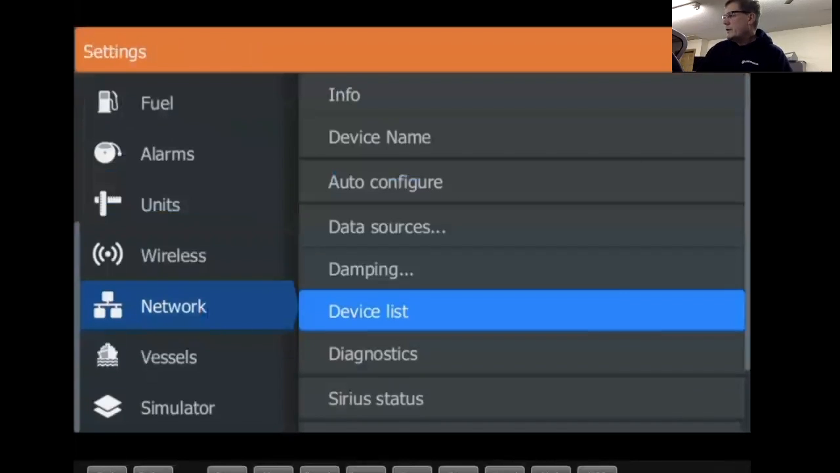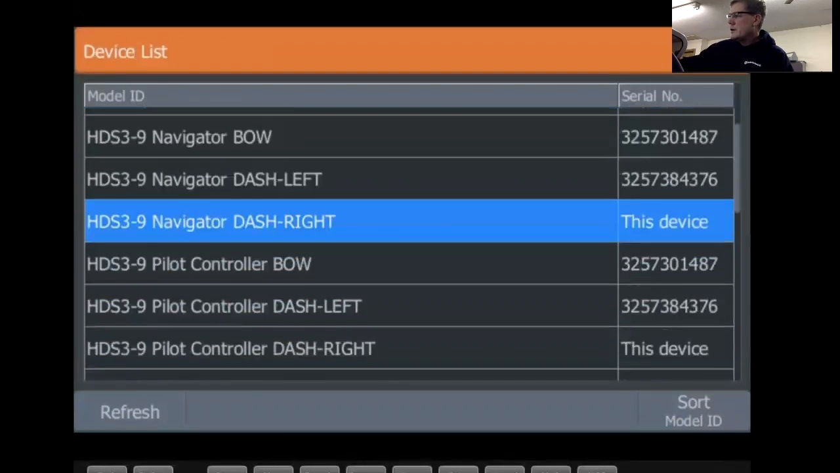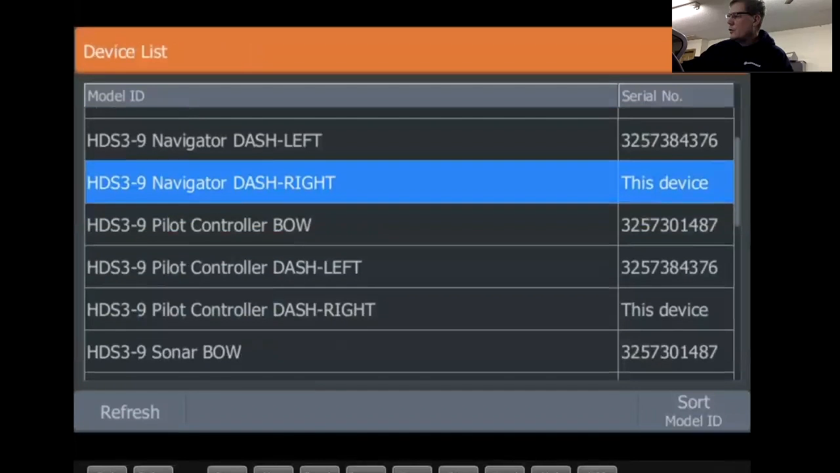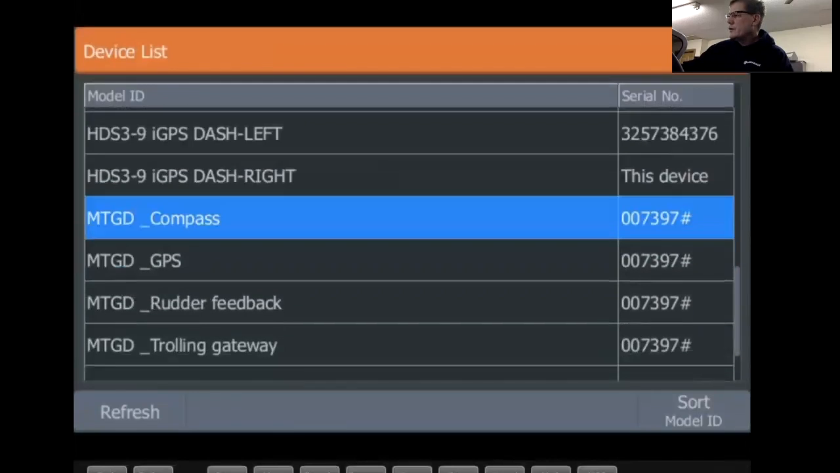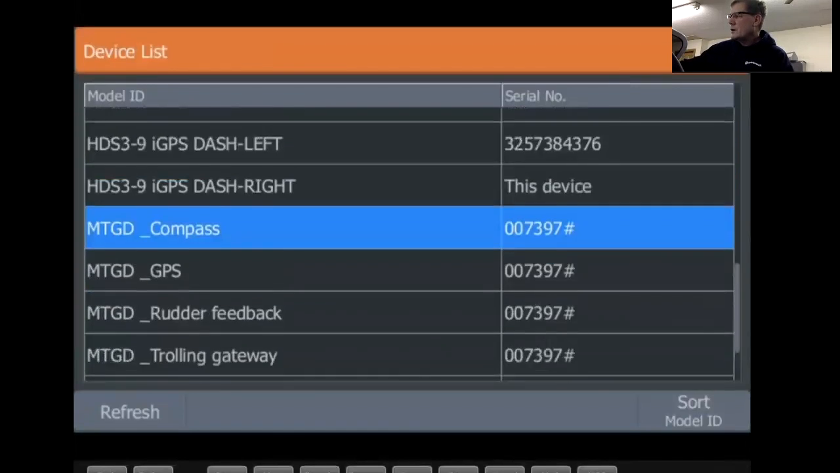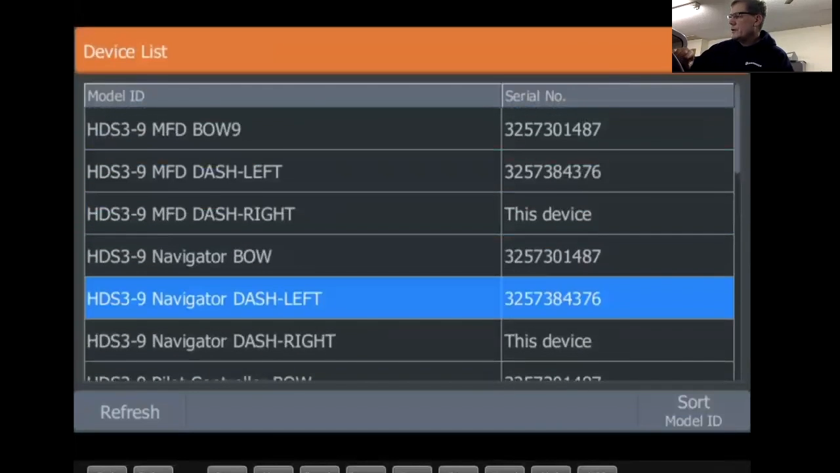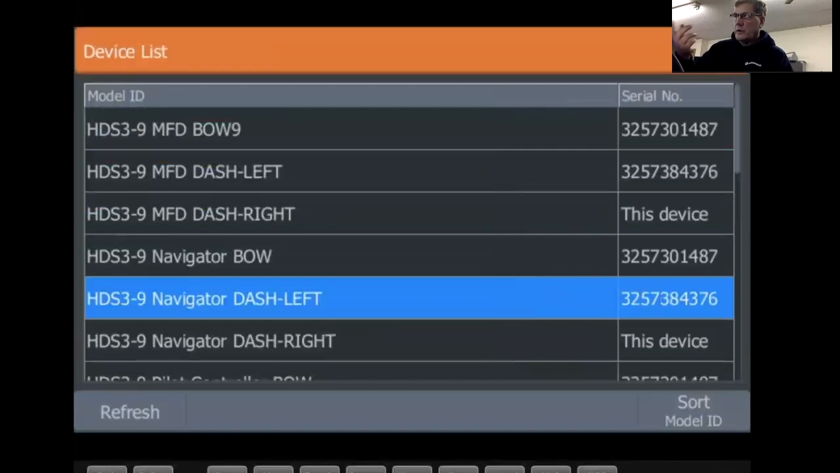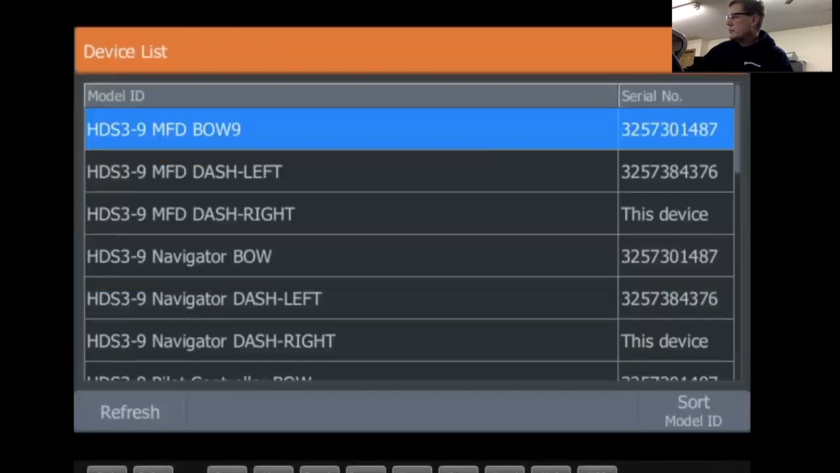Device list. Everything that's plugged in, this is where I told you about the naming of things. Everything that's plugged into my NEMA 2000 will now be listed up and down the page here. So if you have all your devices turned on in your boat, anything that's hooked up to NEMA 2000 will now be shown on here. So you can see my motor guide, my 0.1, my sonic hub, my motor guide gateway. So all that stuff will be listed on here. So if I were to turn off my bow motor or unplug my motor guide, I wouldn't see those devices on there. So if you're ever curious what's there, what's not there, check the device list.